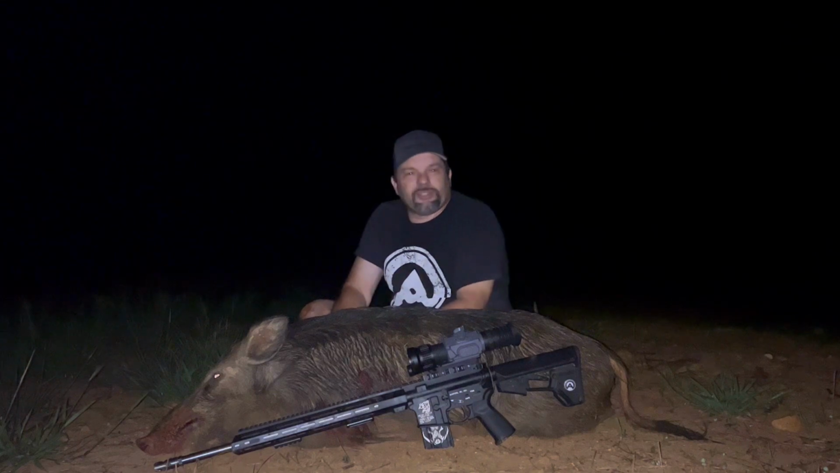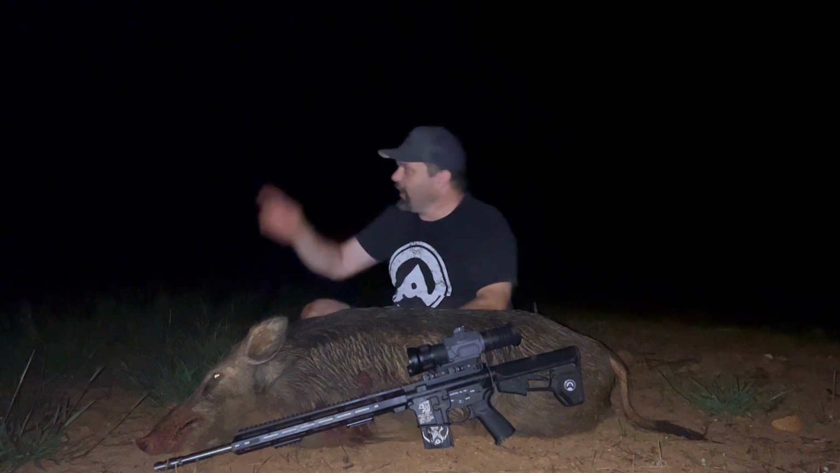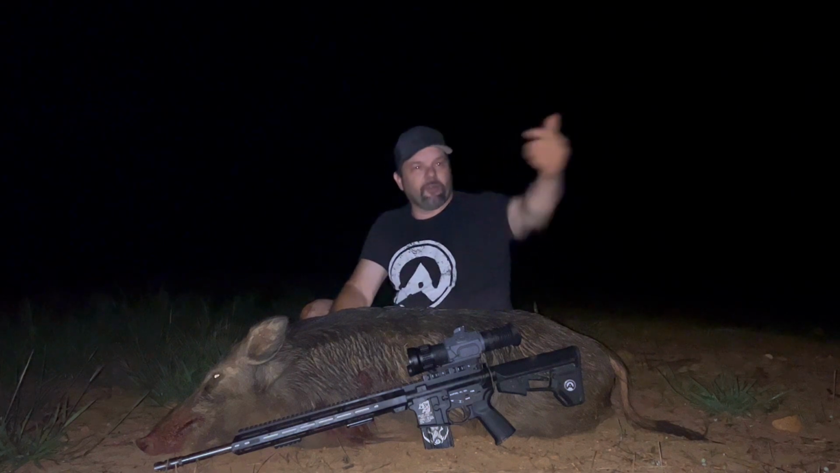Normally the lone ones stay around 45 minutes to an hour at specific ones. If I haven't taken a hog off of there in a while, they'll stay for a while. 45 minutes to an hour generally, except for this group. When this group dinged over here, and I was way on the other side of the property, man, I got over here quickly within 10 minutes, and I just popped up over the hill.